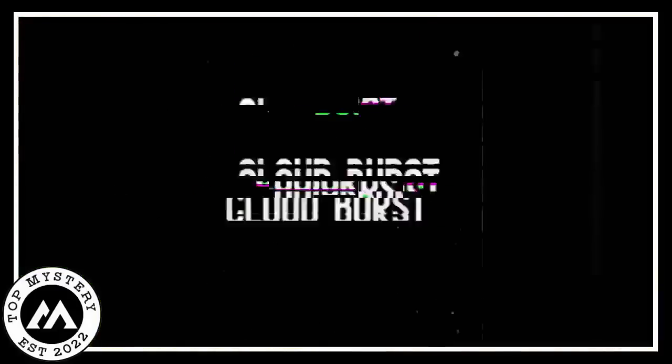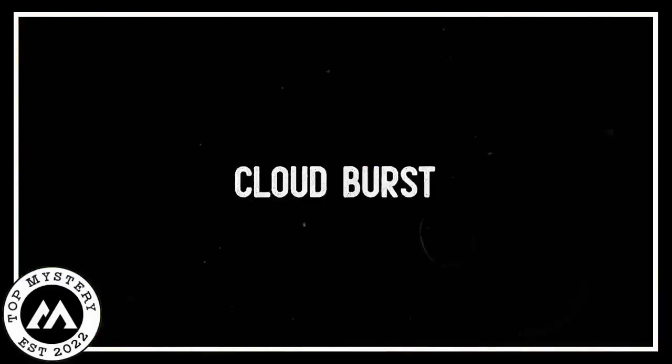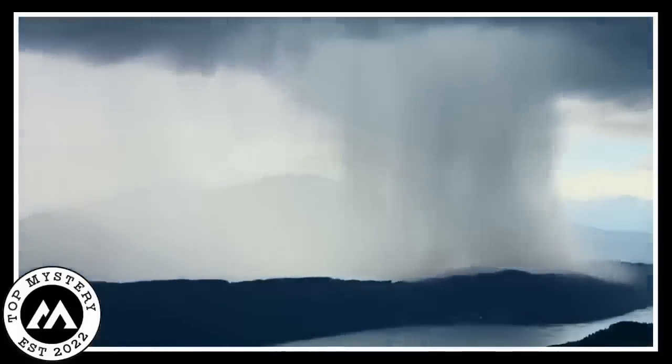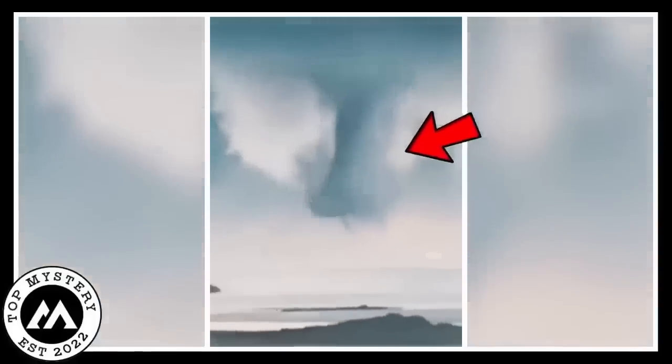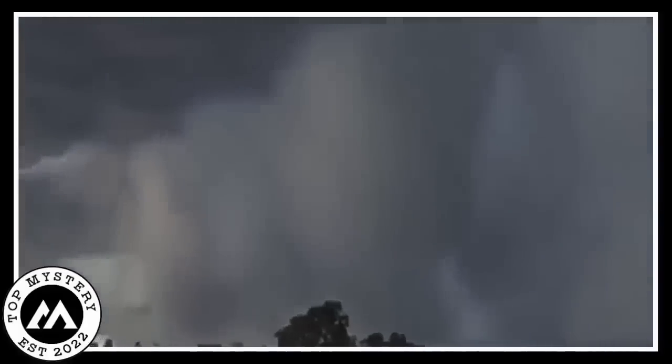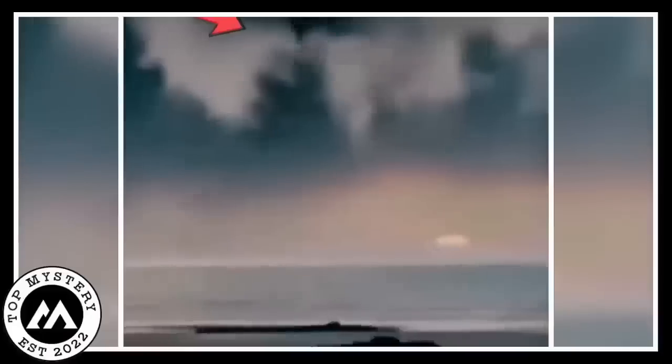Cloud burst. A person chilling on the beach next to their car captures this crazy video of a cloud straight up bursting and dumping into the ocean. It's both terrifying and mind-boggling, you know? But here's the twist. Some folks are shouting fake news and claiming it's just some edited video magic. Nobody's got a clue about what's really going on. Imagine the debate.